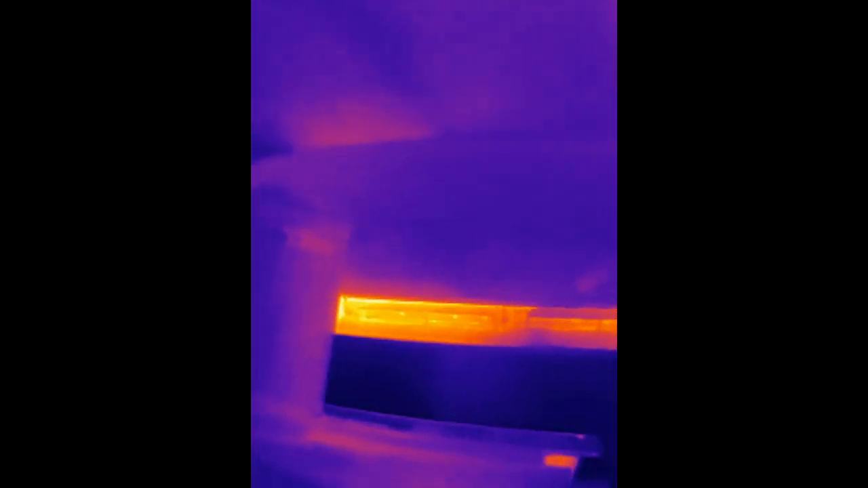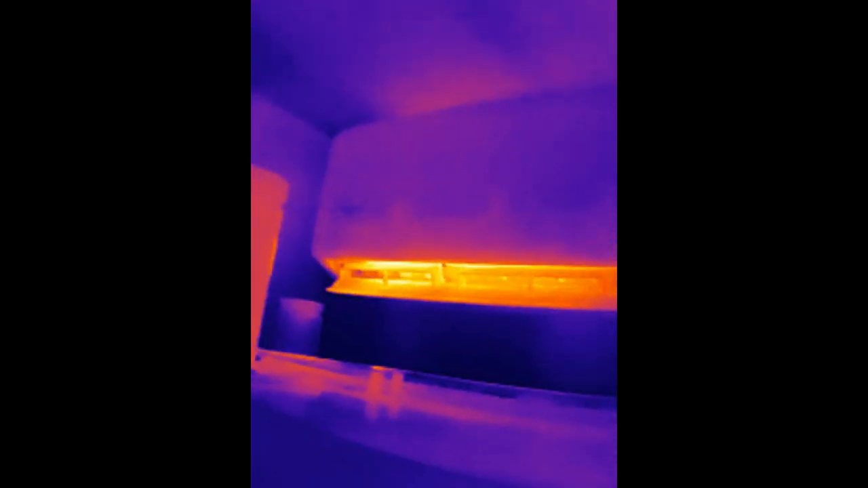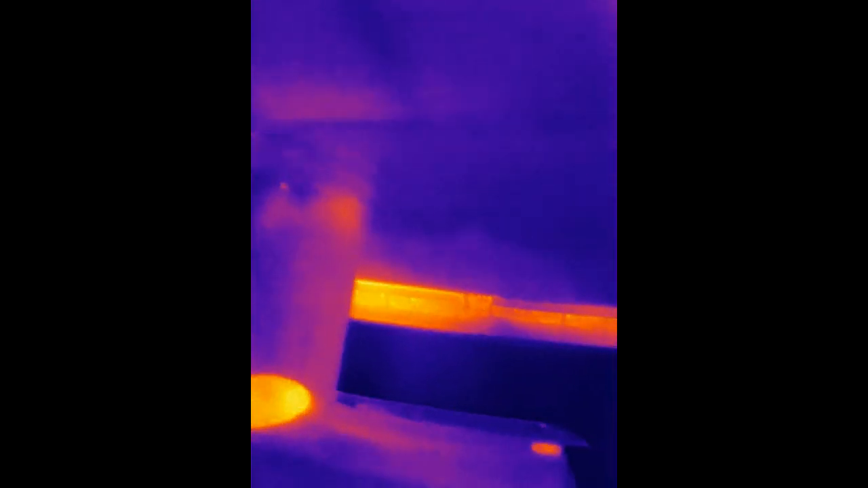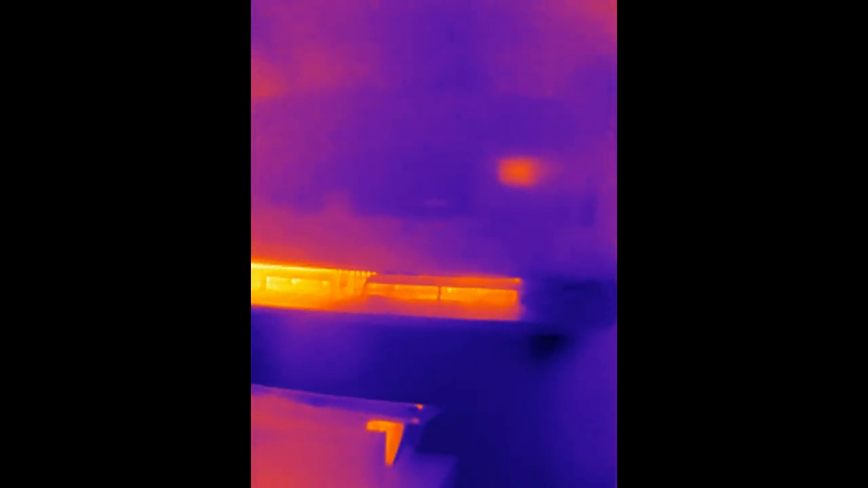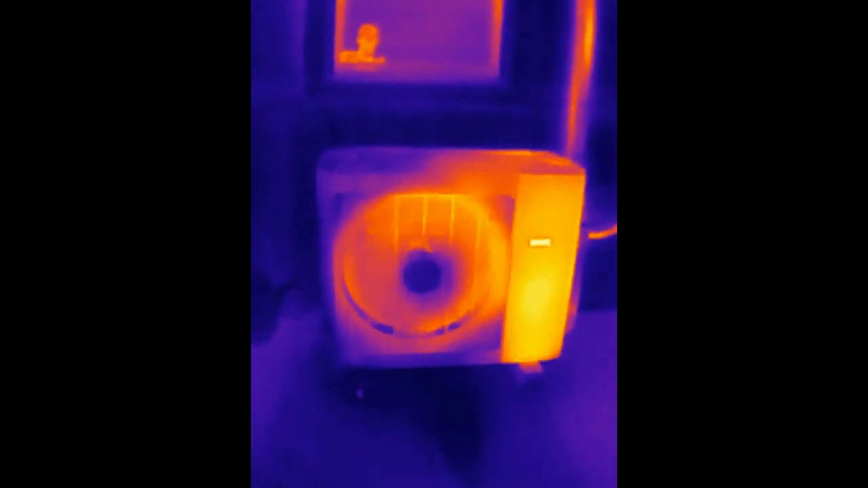Here we've cut my heating unit in defrost mode. You can see those coils cooling off here on the heater side of the unit. Here we are on the outside.